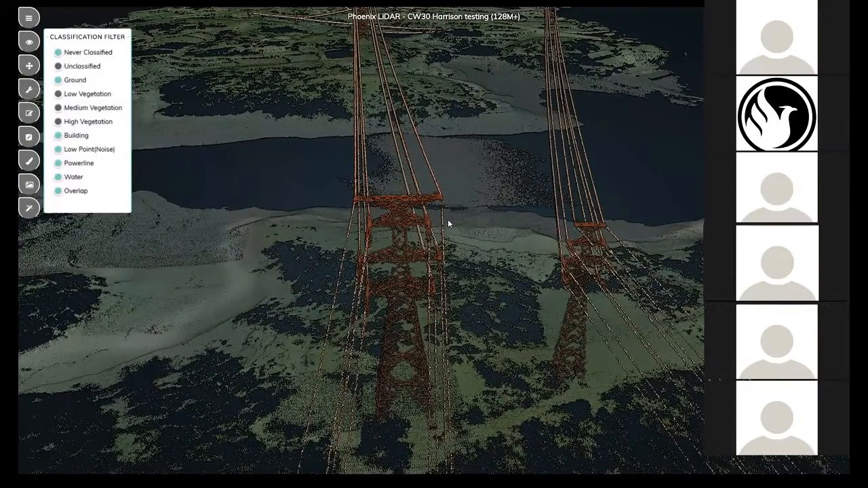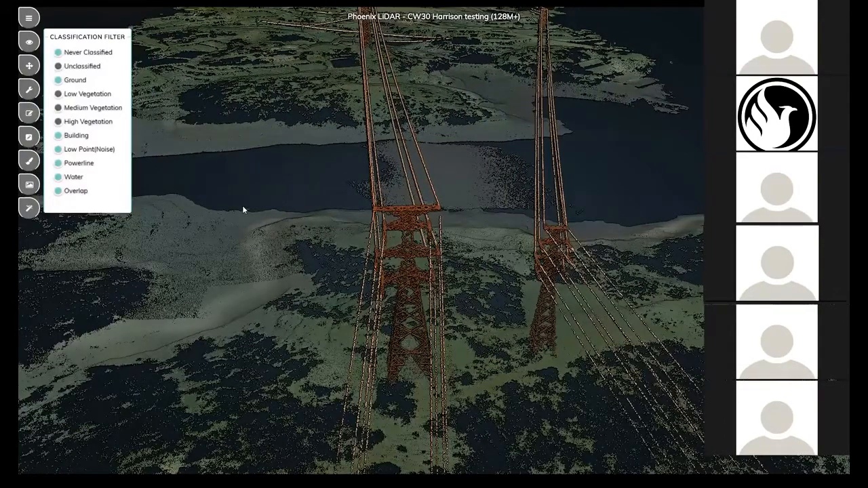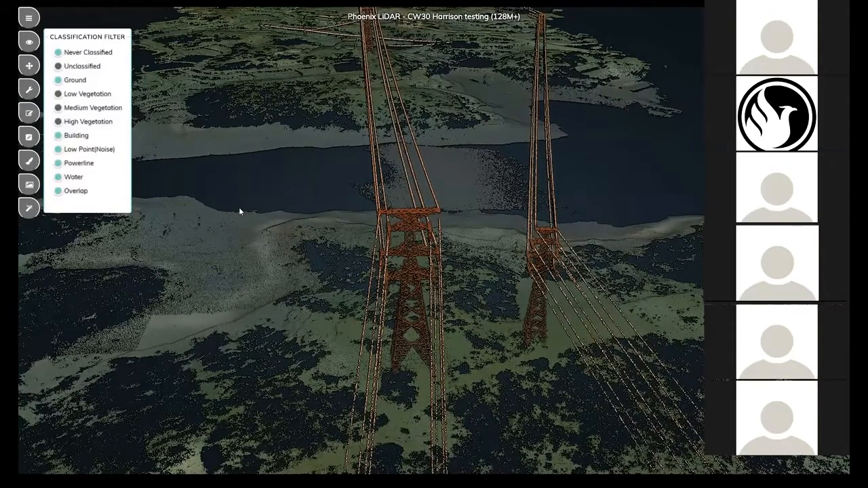So yeah, let's move on to the next data set that we're going to look at.